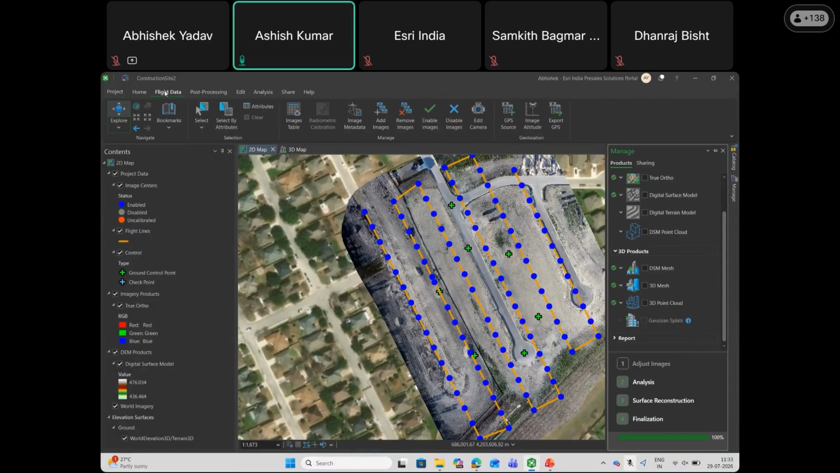Here you get the capability and toolset to edit and make certain metadata changes in your images. You get to edit the products which have been generated, and you can go on to measure different kinds of features within your scene.